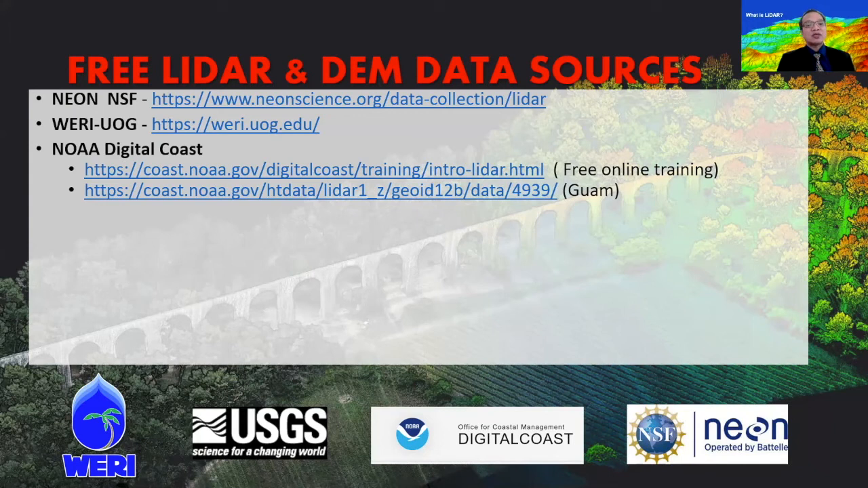NOAA Digital Coast, there's a free and online site you can actually go through, shown in this particular link. And for the LiDAR data, it shows here, also hosted by NOAA. This is a complete set of LiDAR that's been taken off Guam. Okay, I think it's 2012, right, Romina? Correct. And I put the link in. So those are all LiDAR data sets that have been quality controlled by NOAA.